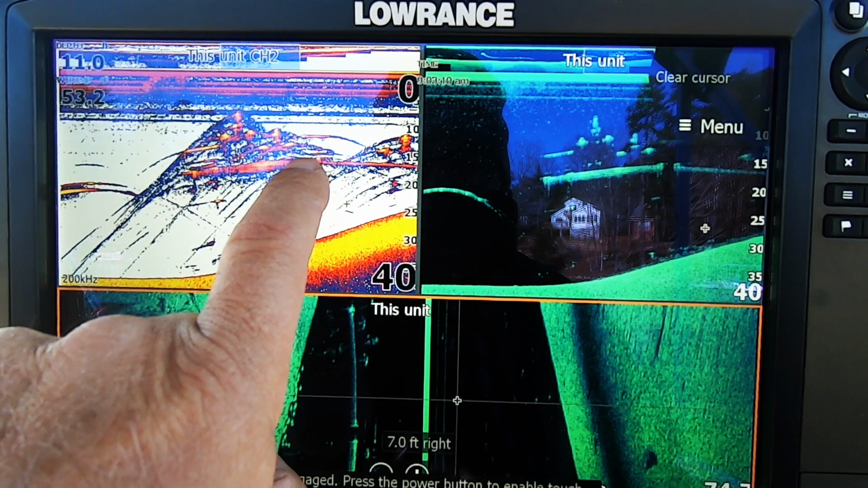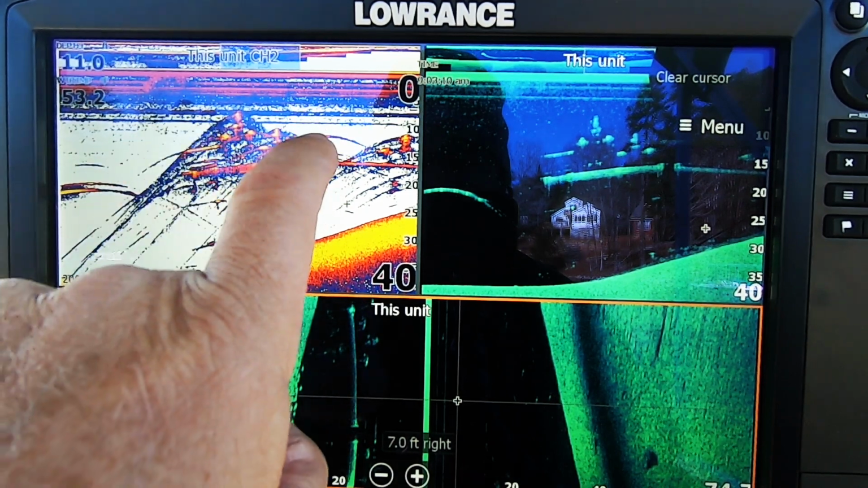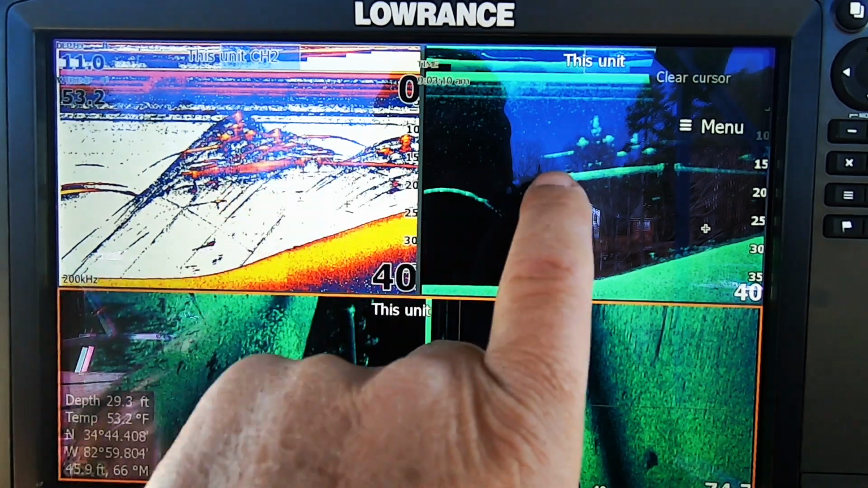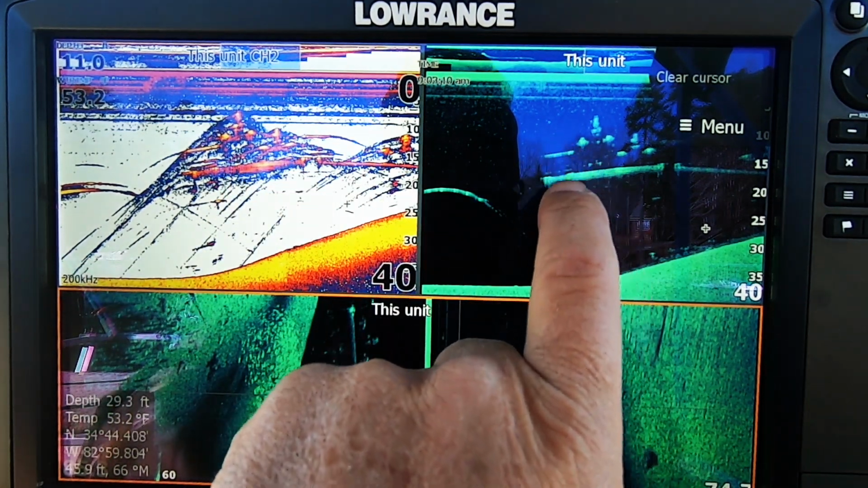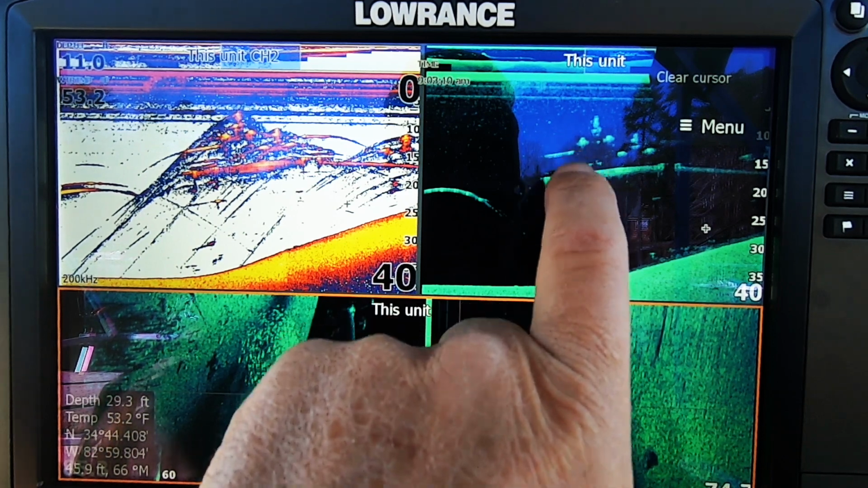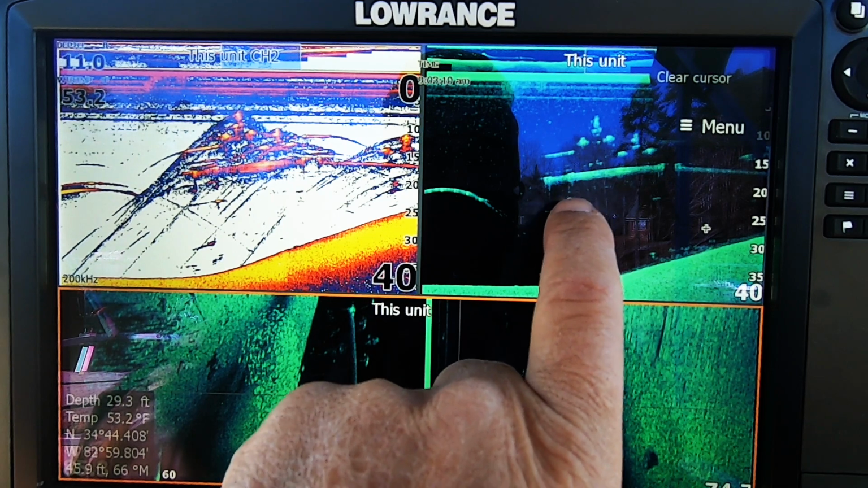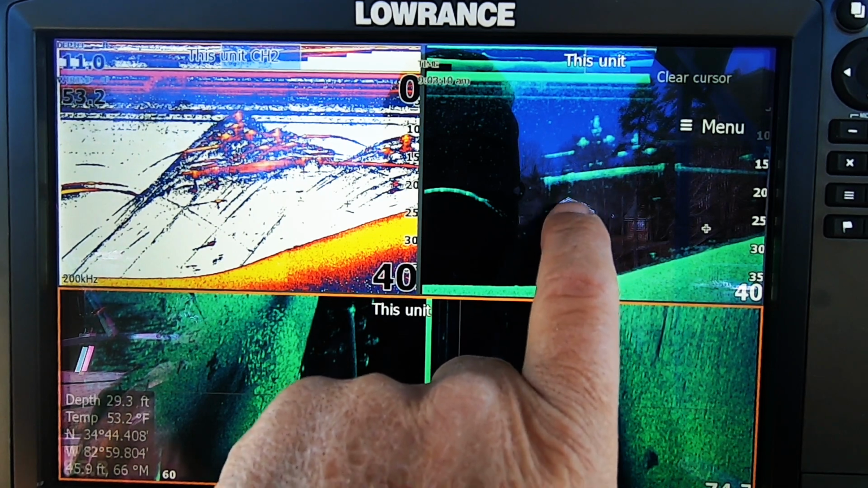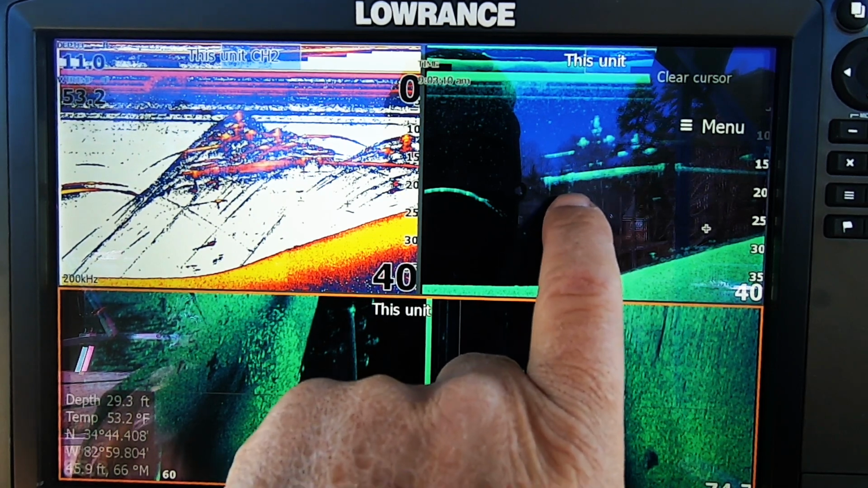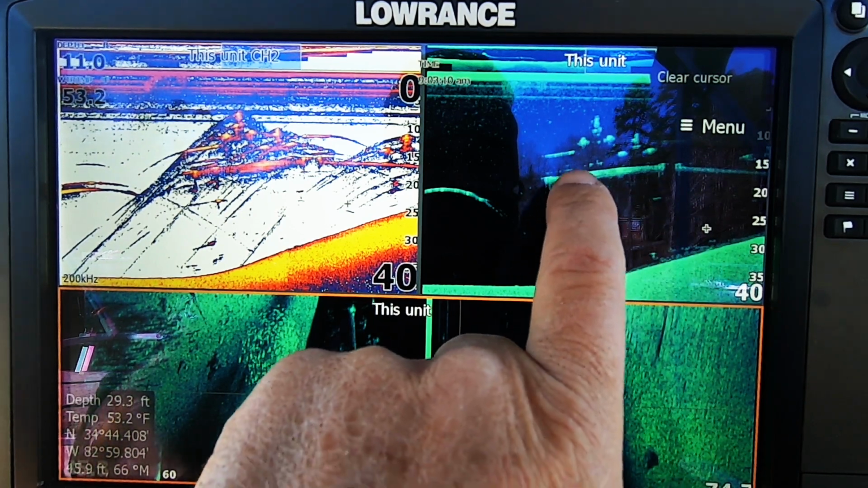The break in between is the walkway. These little lines that look like fish here and here, those are dock floats. You can confirm that on the 2D sonar, the down scan. That's a dock float right there. And as it shoots on out, those are dock floats that extend on the other side of that center walk. It's picking them up all the way over there.